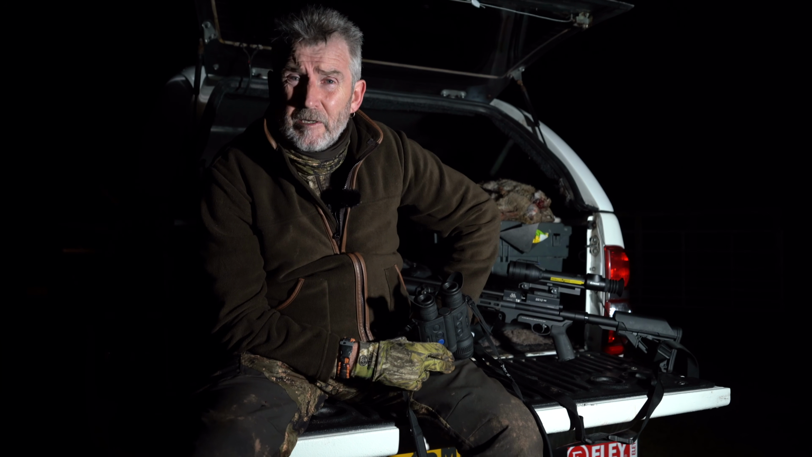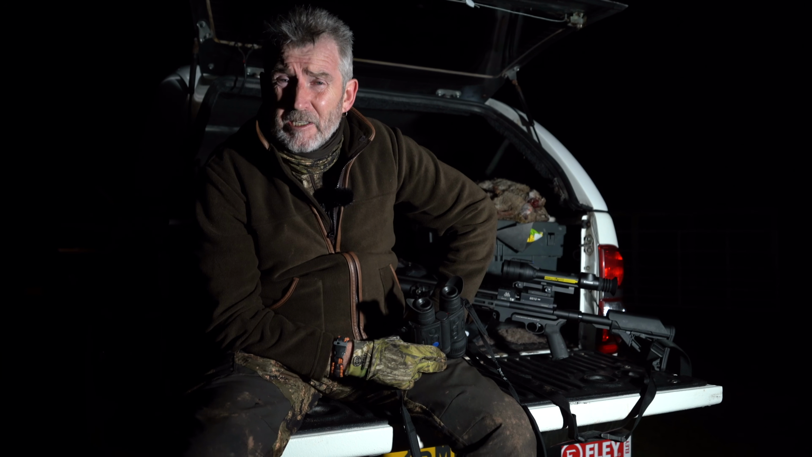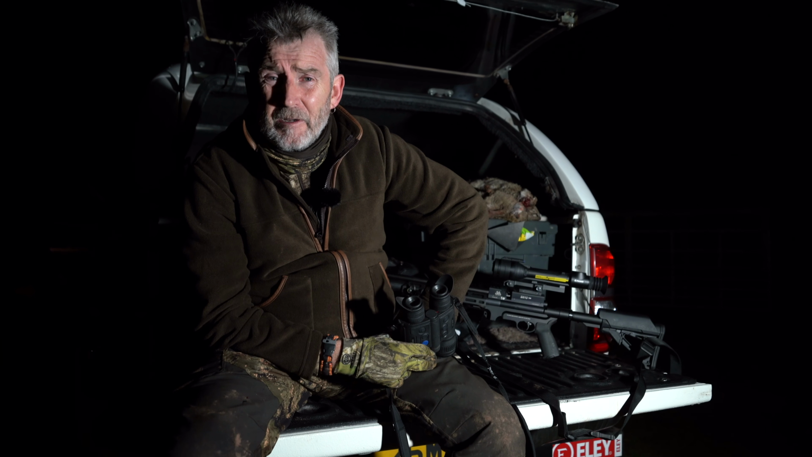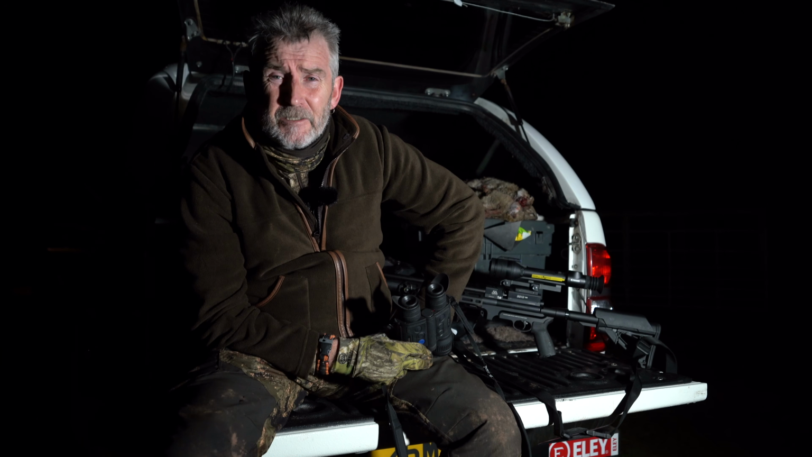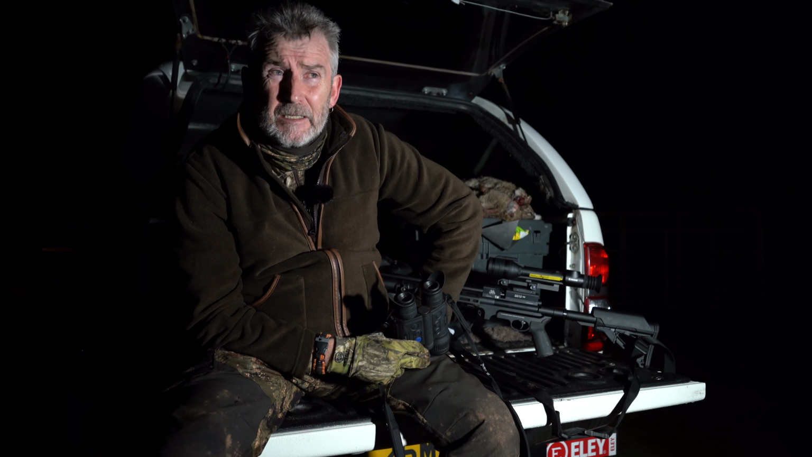All the kits work perfectly well. Numbers not as many as expected, but yeah, these things happen. You can have all the best gear in the world, and if the rabbits aren't coming out to play, then you're going to struggle. But we're going to travel back towards the centre now, and we're going to see if we can pick up on another farm on the way back, and let's see if that's any better.